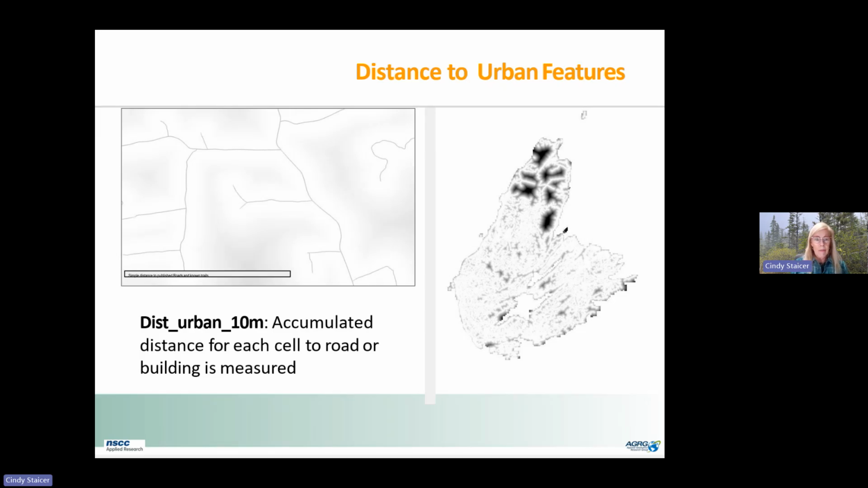So on the left side, you can see a close-up of the raster. On the right side is the raster for all of Cape Breton. What you see, if you can see my mouse, these are the roads, and the darker area means that it's farther from the roads. And so these areas up here that are most dark are the farthest from roads. And that's basically how the distance to features rasters work.